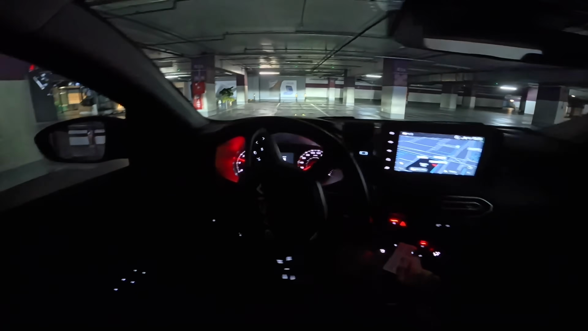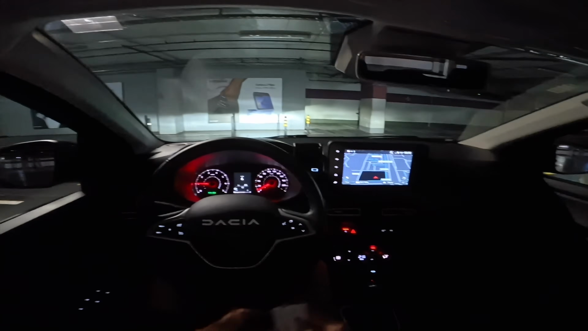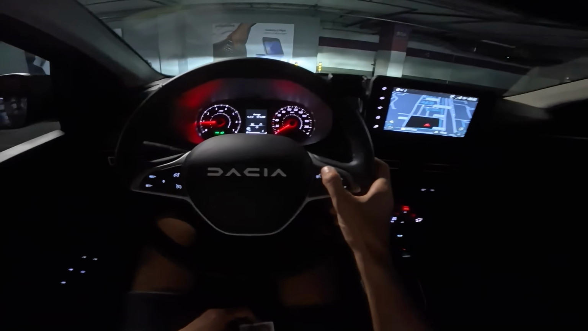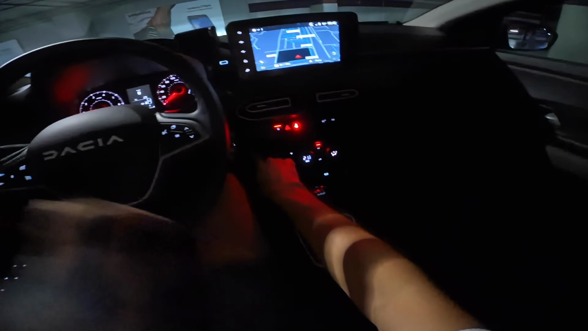Yeah, let's just get up here where there's this light. Yeah, but there's a massive difference. You can see a lot better. Let me just check the fuel consumption. Yeah, it stopped at 5.7 there, so that's that.